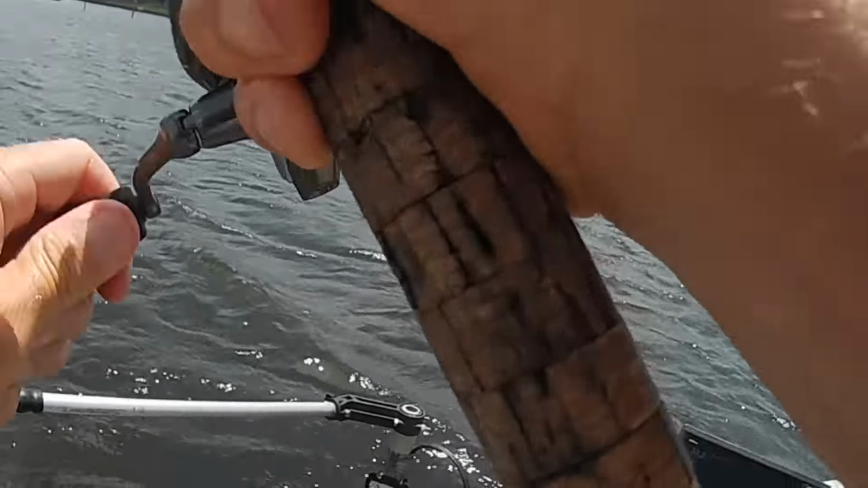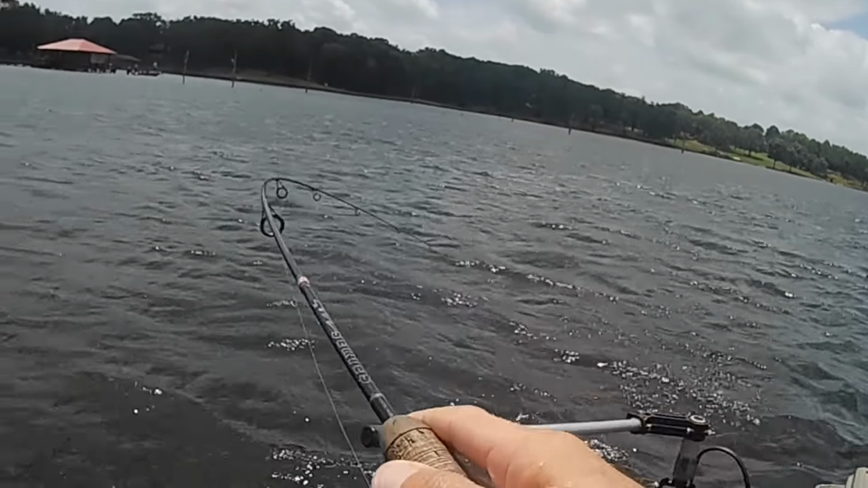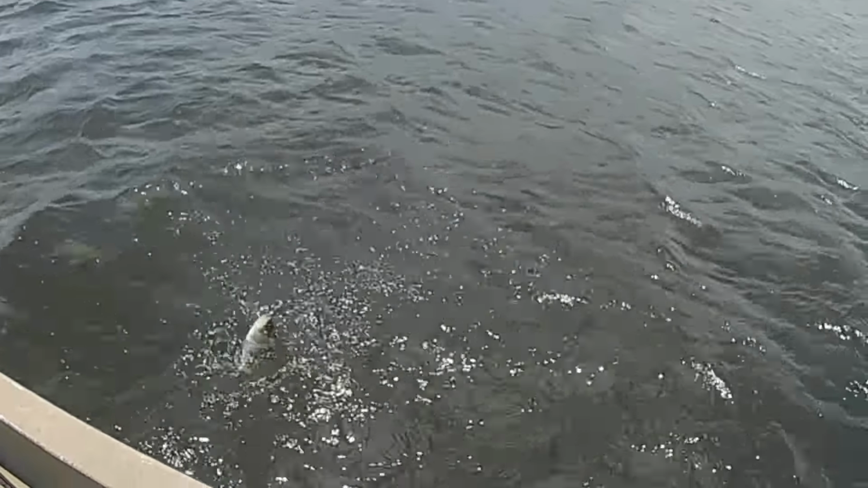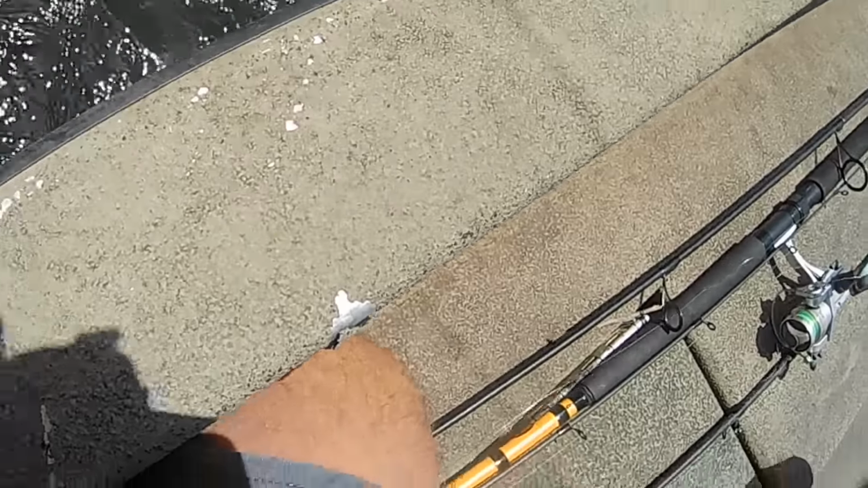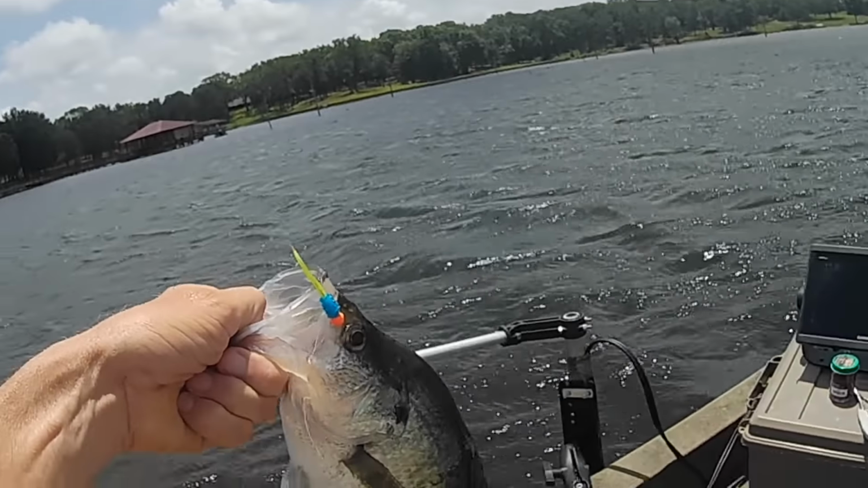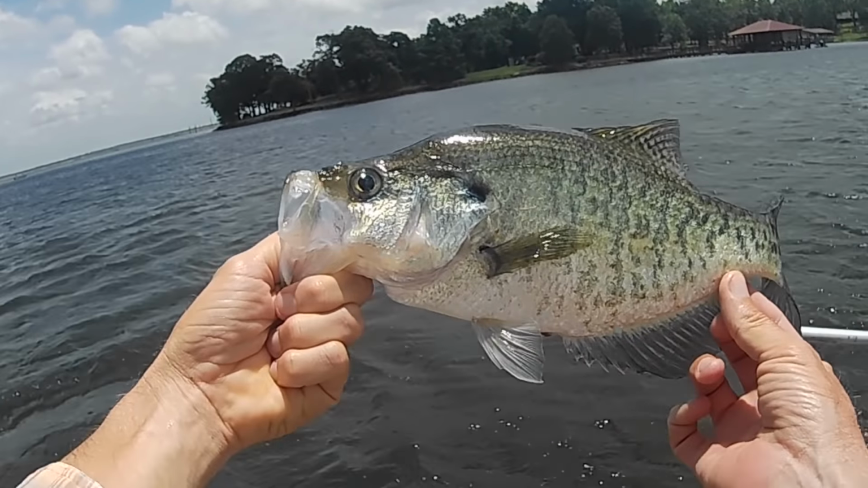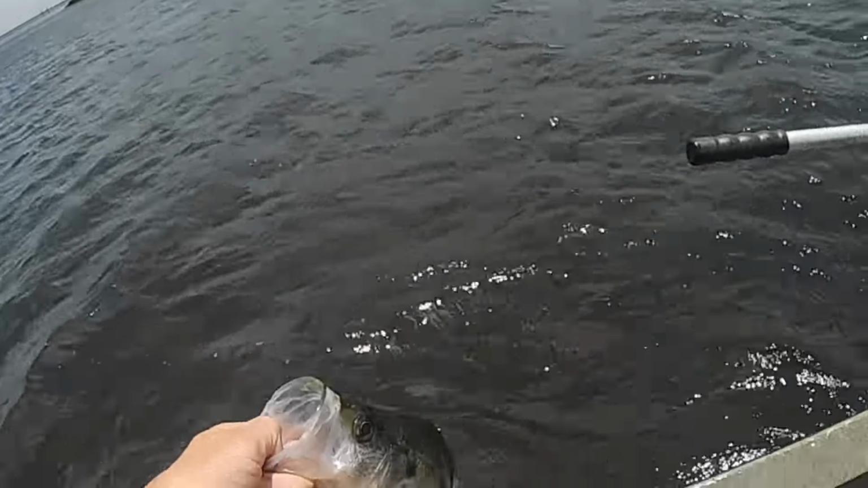First cast, boys. First cast in there. Woo, what a good one, too. Toad, boy. Look at it. Nice fish, buddy. They can't resist it. They cannot resist that little ball on that jig. I don't know what it is about it. Man, nice.